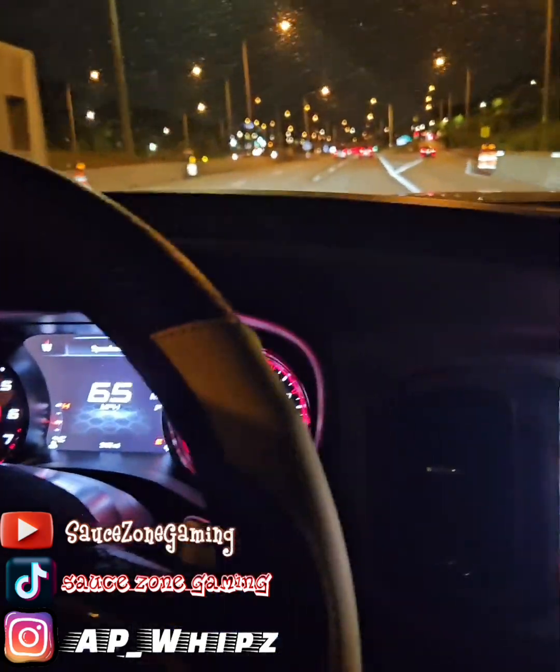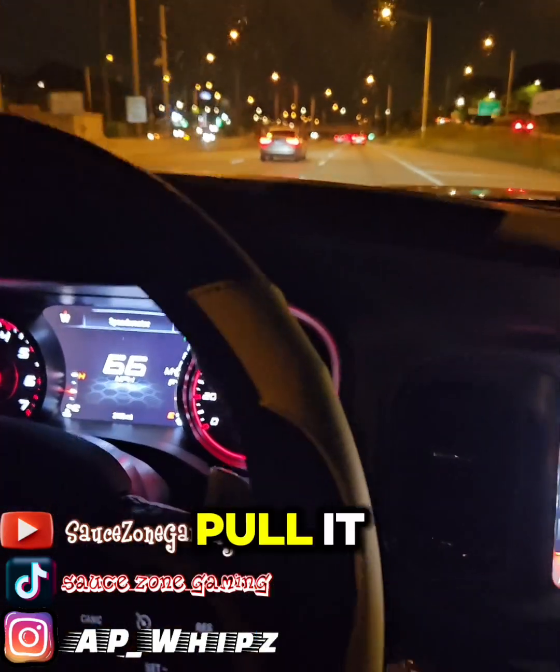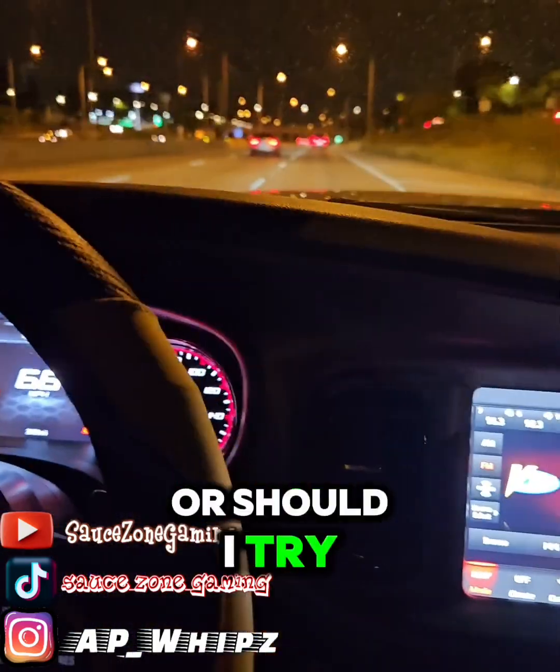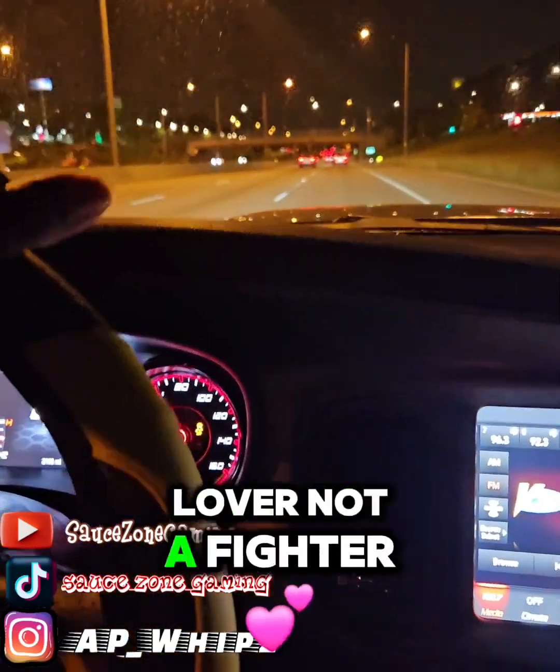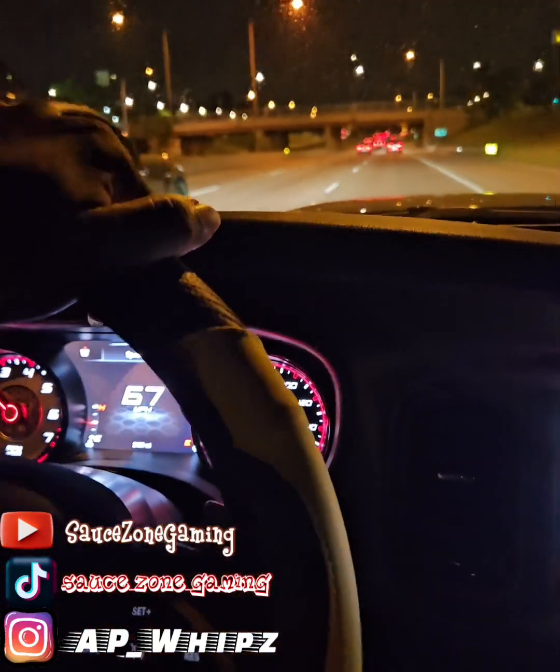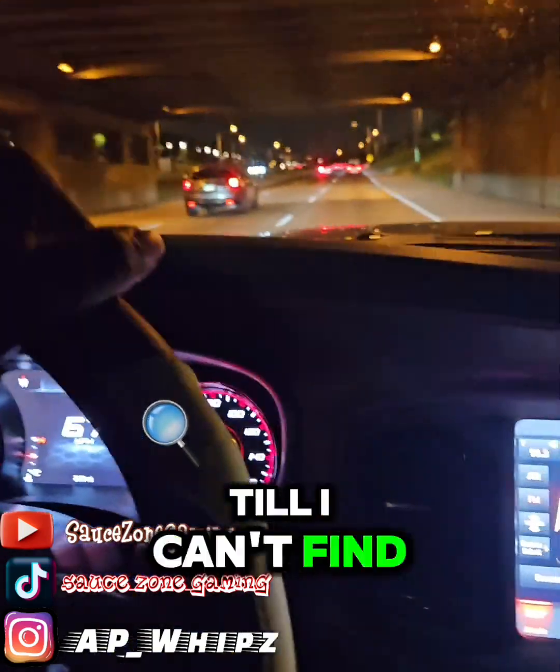Watch. They gonna tell by my headlights what kind of car I'm in, but I bet you somebody gonna try and pull it. Or should I try and pull it with somebody? Y'all know I'm a lover, not a fighter. Well, an Xfinity truck, I should take it out on the truck since I can't find the car.